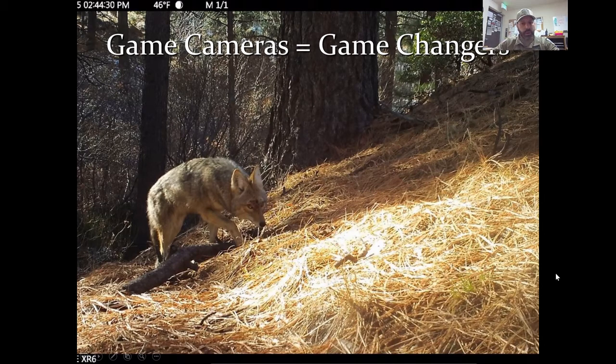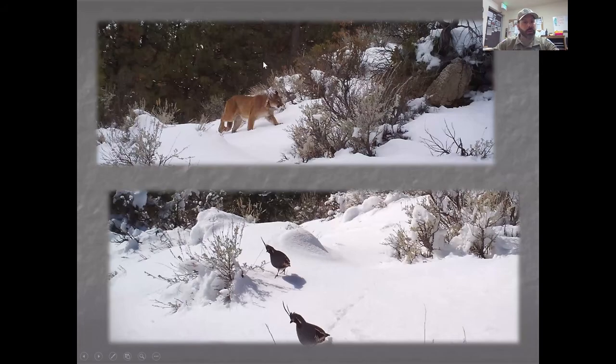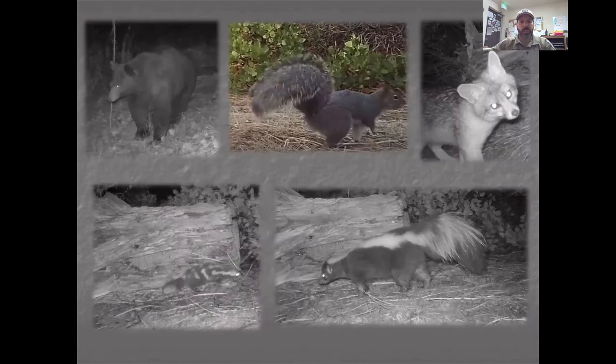So this is a coyote that we were able to capture on the game camera. The top picture here is a mountain lion, and it's got a collar around its neck, so it's most likely one that's being tracked by NDOW. The bottom picture, very cool. This is mountain quail. You can tell by their very long plumes on the top of their head. This is a very uncommon bird to see, so it was really neat to be able to capture that on the game camera. A couple more photos here.